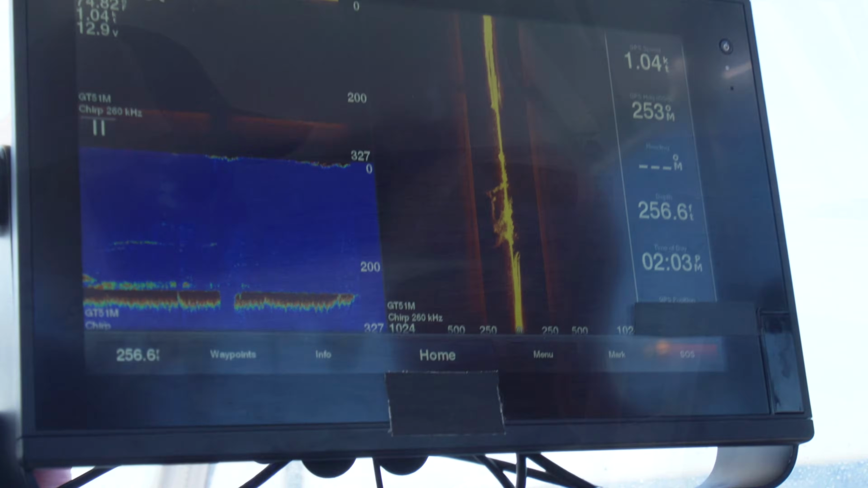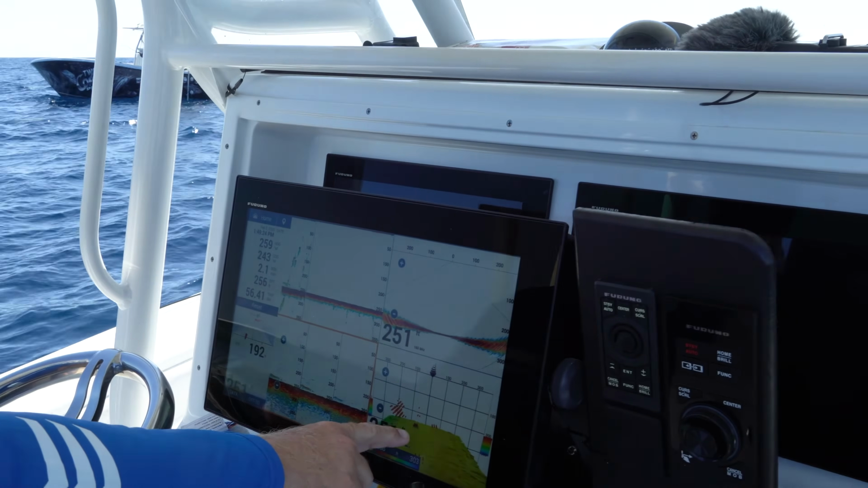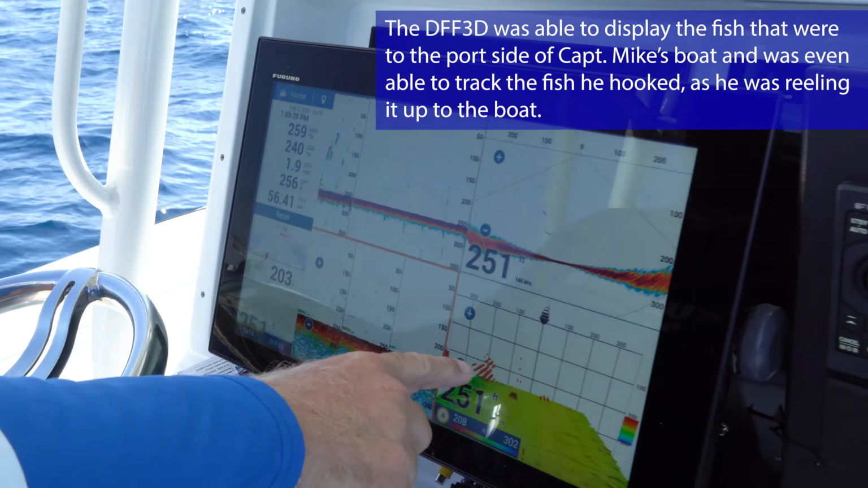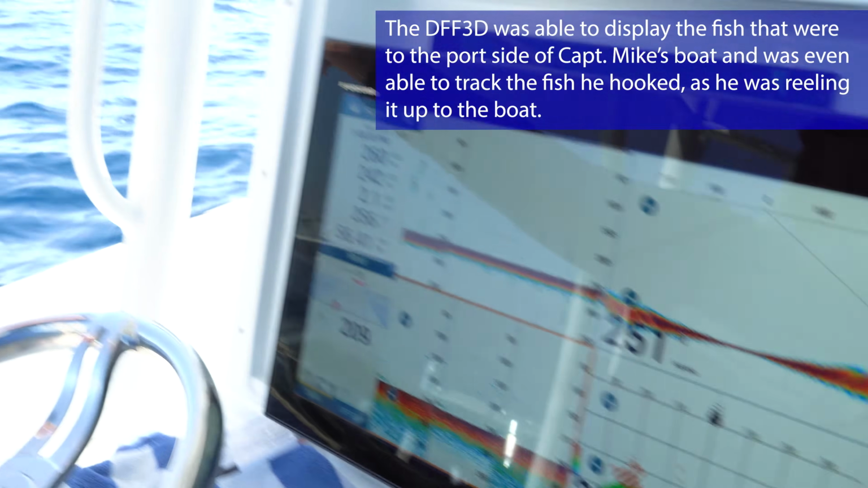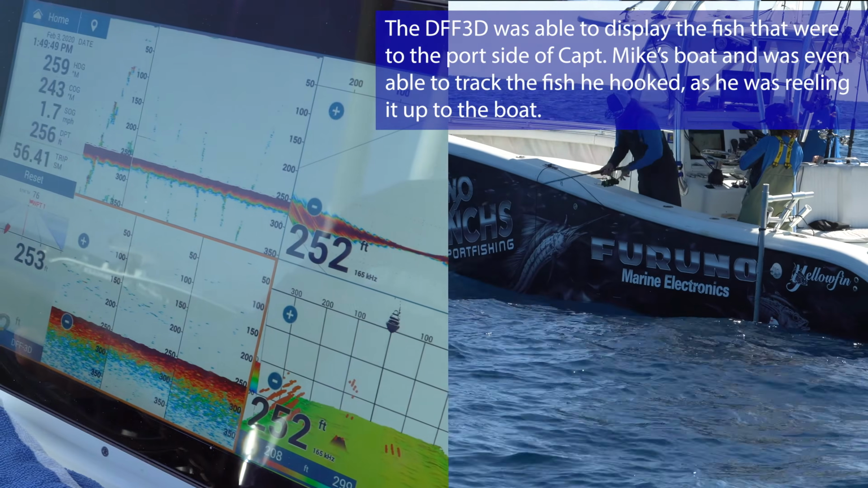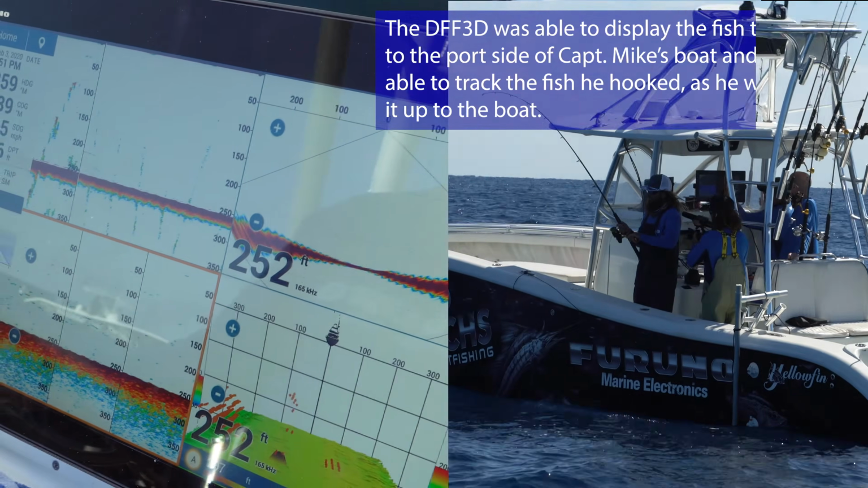Let's do it, yeah. Fish are clearly on the left. We have our wreck right here, little piece of it. They're down here, and Mike dropped the jig down, and you can easily see right over here on the left side of our boat, he's hooked up. Yeah, that's that wide beam.